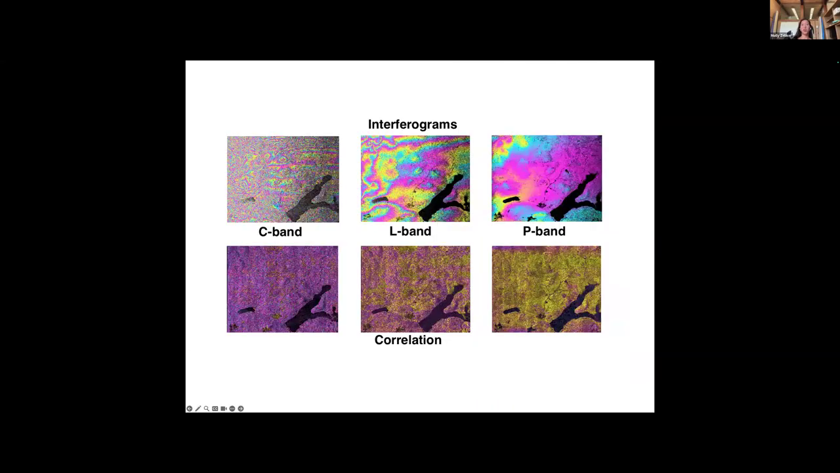So just to conclude and summarize the different systems, this is a comparison of C-band, L-band, and P-band, which is a much longer wavelength from 30 to 100 centimeters. Looking at the same area, you can see that there are different amounts of fringes and different correlations.